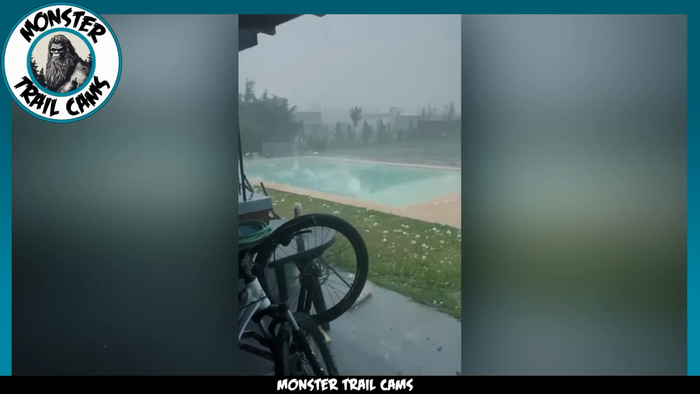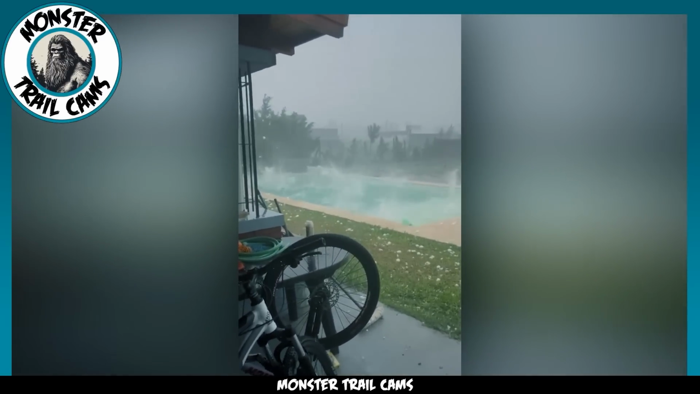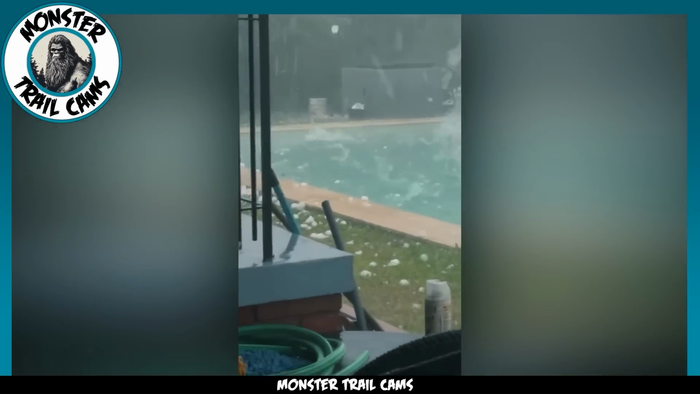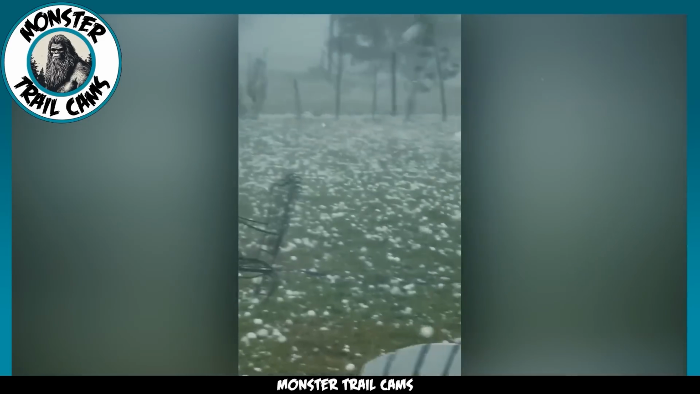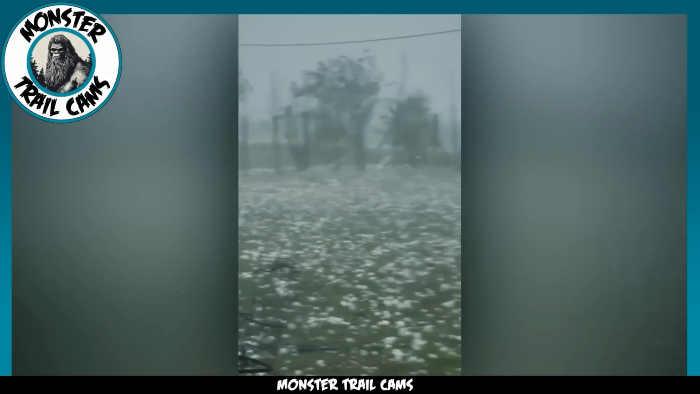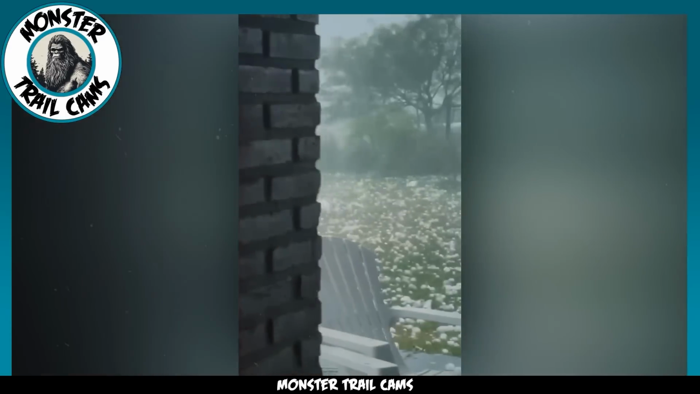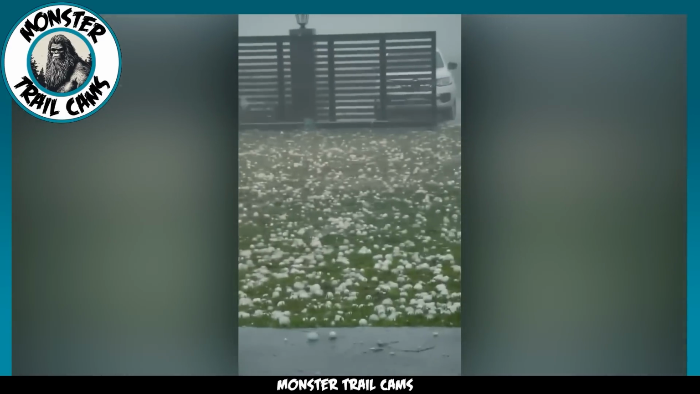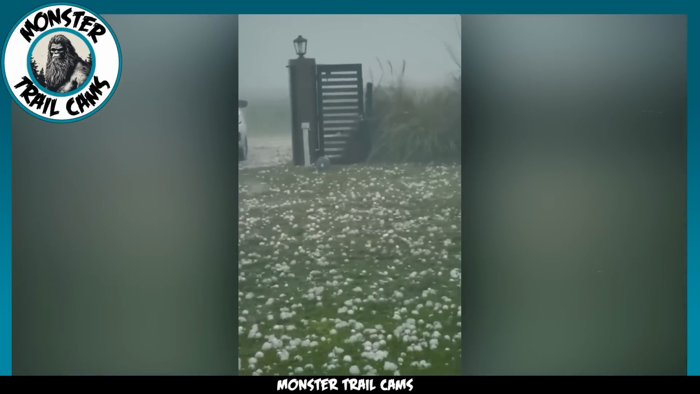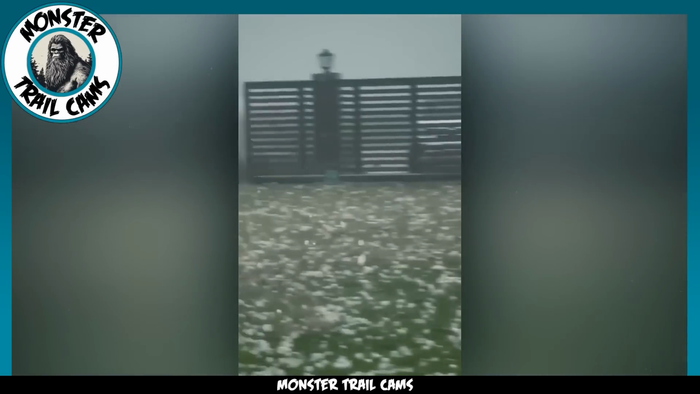The backdrop of a swimming pool, instead of offering a calm contrast, only heightens the drama. Every hailstone that crashes creates violent splashes, making it seem as though the pool's about to boil from the sheer force of the impact. This isn't some eerie, otherworldly event. It's a raw display of nature's might, demonstrating the sheer force these ice chunks exert as they strike the earth.